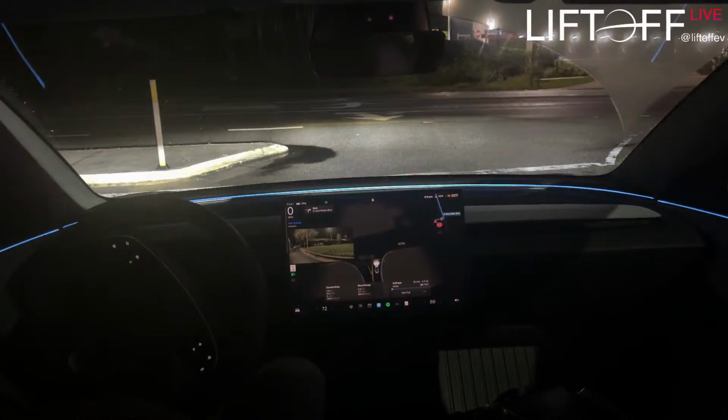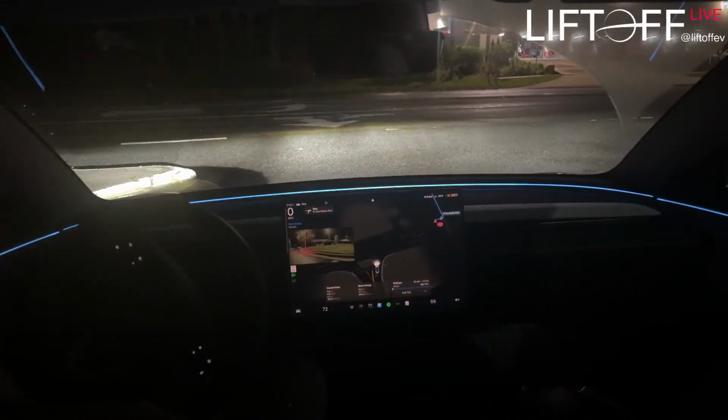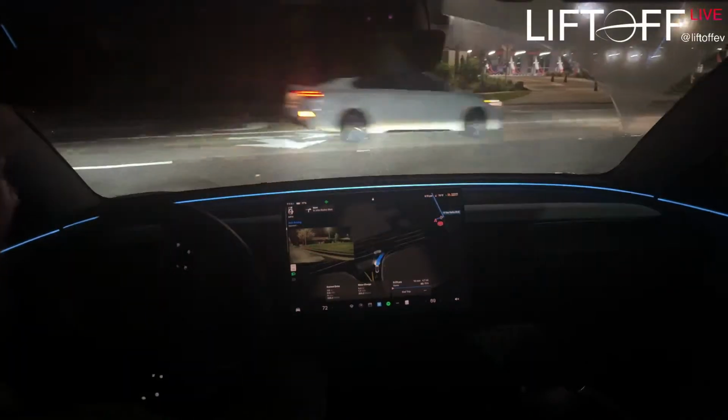Alright, we got a car coming from the left here. Is it going to go for it? It's kind of creeping out. I thought about it and then it decided not to.